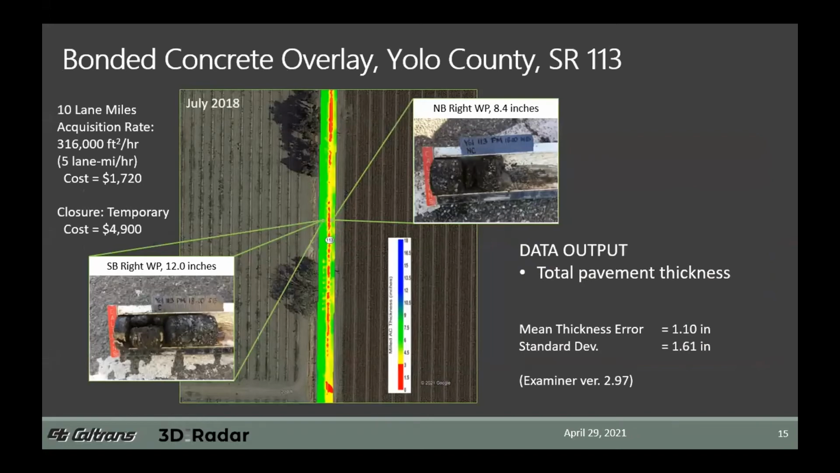Our next example is another bonded concrete overlay project. This wasn't part of the SHARP 2 research, but it was conducted about the same time as the SHARP 2 program was underway. This project was located in Yolo County, which is west of Sacramento on State Route 113. We collected 10 lane miles. They weren't contiguous. They were located over 2 separate areas. But with those 10 lane miles, we achieved an acquisition rate of over 300,000 square feet an hour, essentially 5 lane miles an hour, again, at the cost of a single shift.